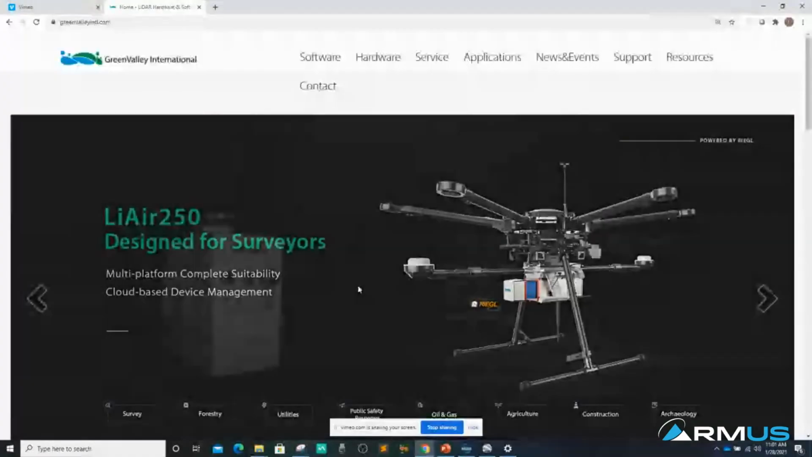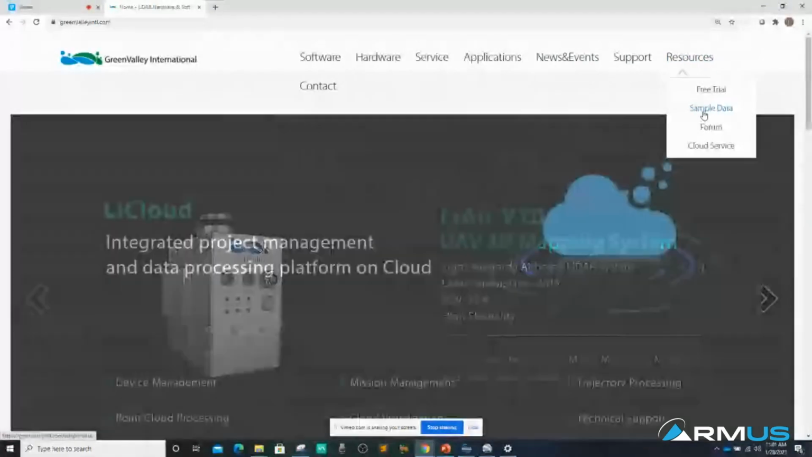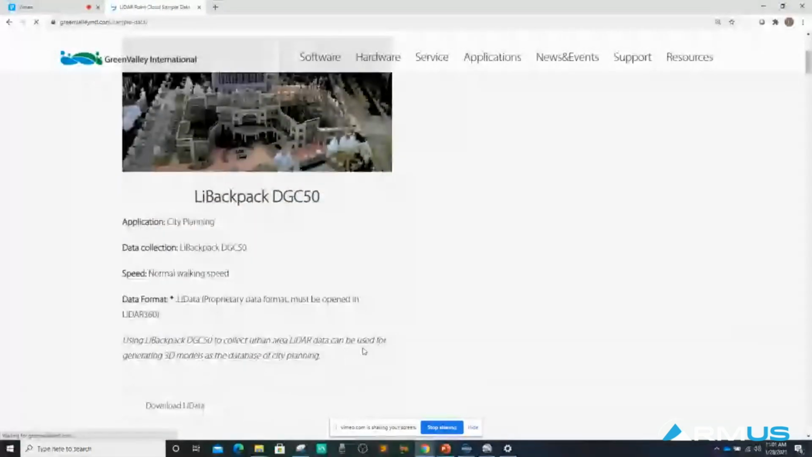Yes, absolutely, we do. Maybe I can share my screen here real quickly and go to our website, and I'll show you exactly where this can be found. I will share my screen. So this is the GreenValley International website. Underneath the resources section, you'll see something here that says sample data. This is going to have sample data from all of our products, not just the LiDAR V70.